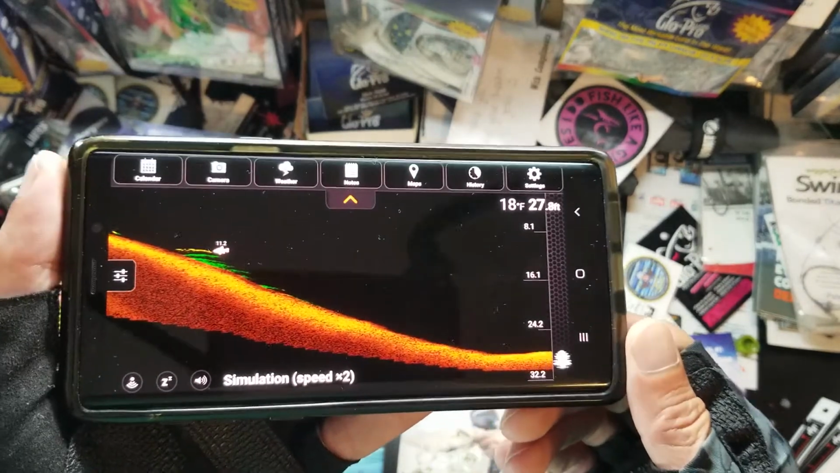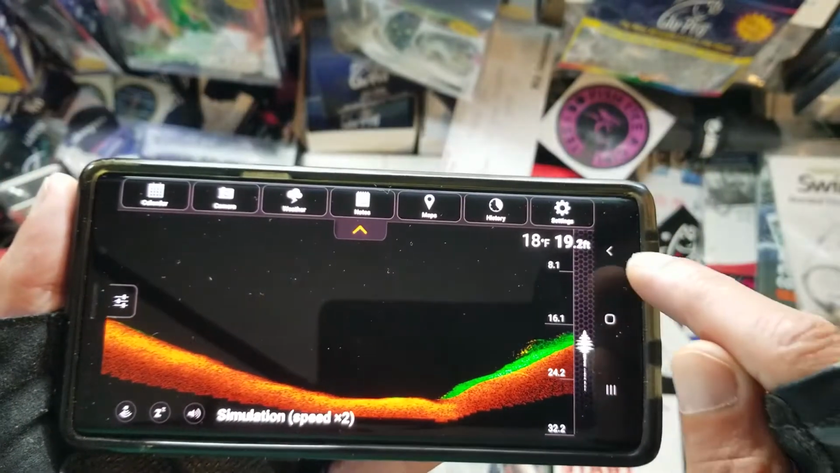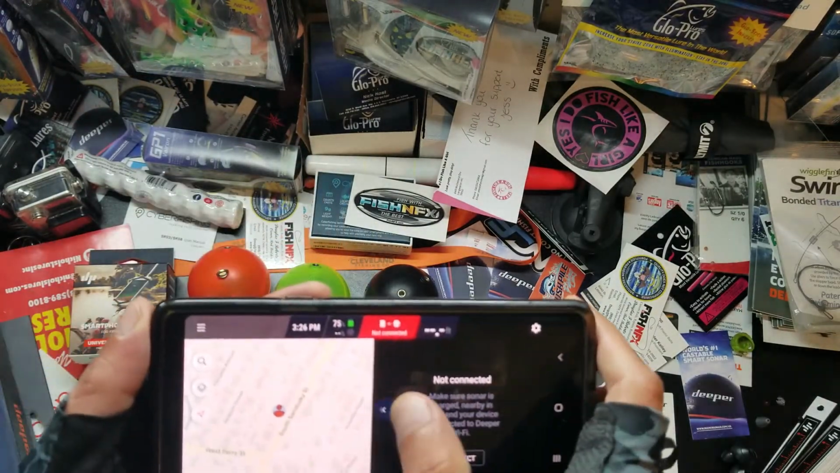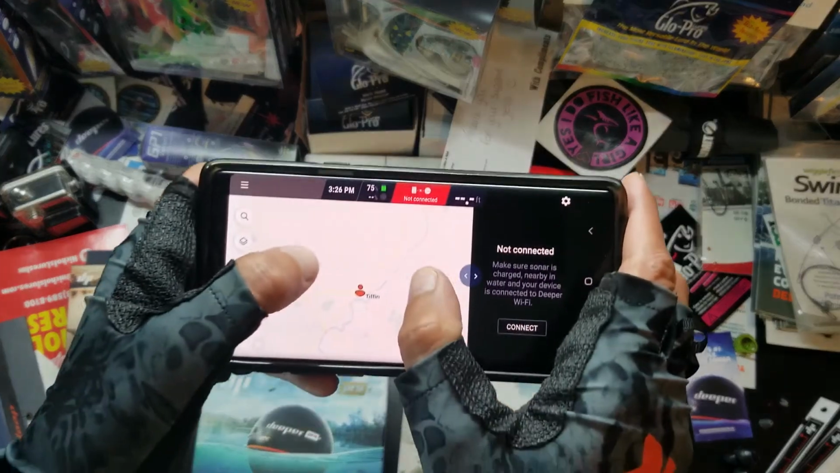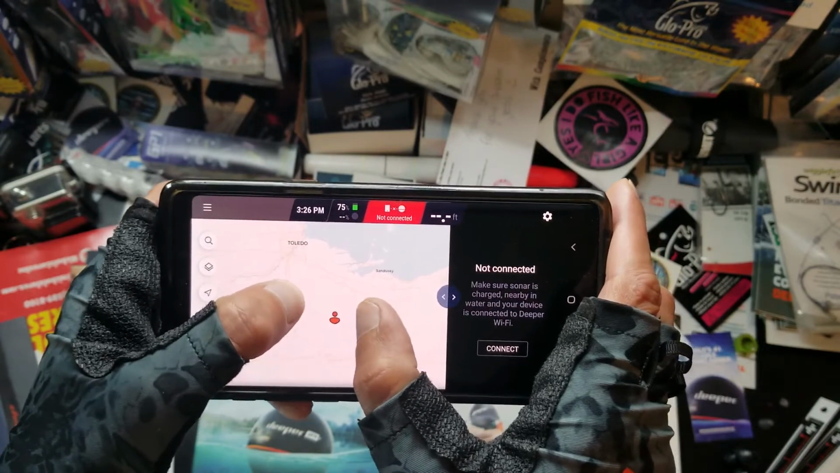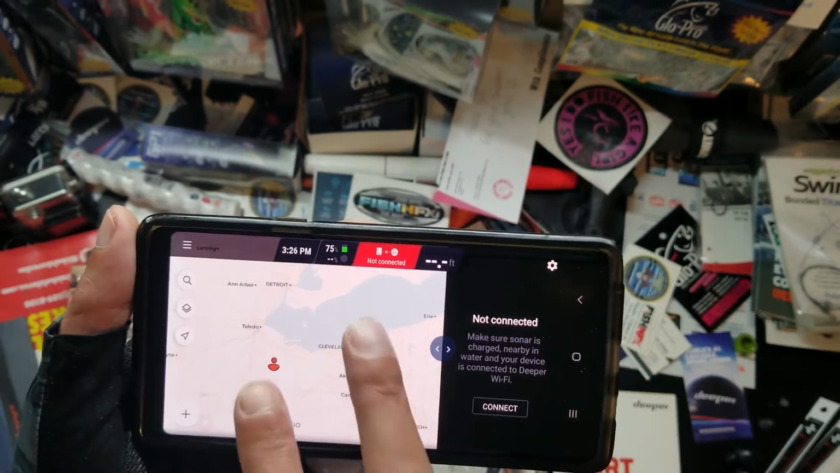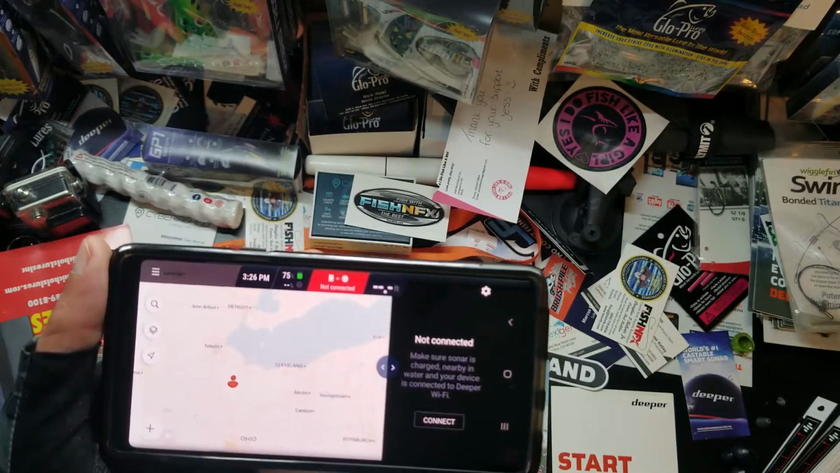Bring this up a little more. So Deeper also has a new app called Fish Deeper. And let me zoom out here. With the Fish Deeper app, it has I think over 100,000 built-in maps, which you have access to, which is awesome. Especially if I go to Lake Erie like I did last weekend, I'll be able to find information on that without even having to use my device personally.